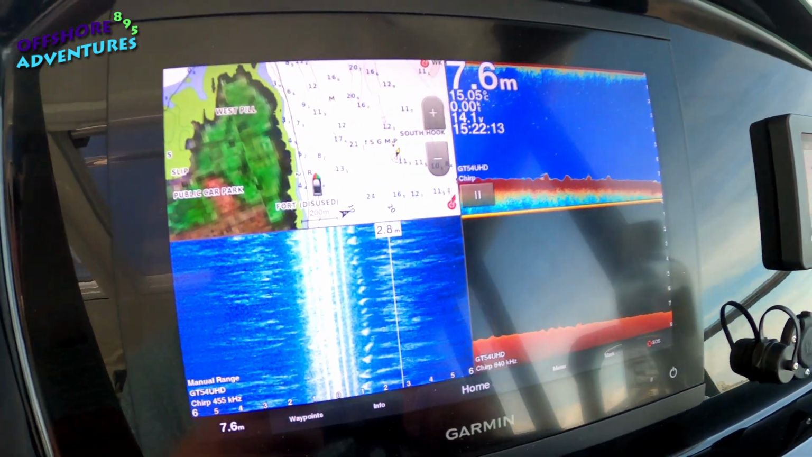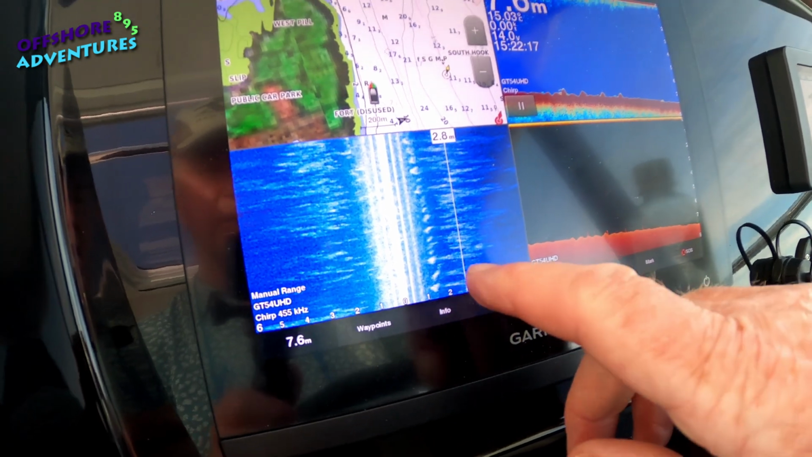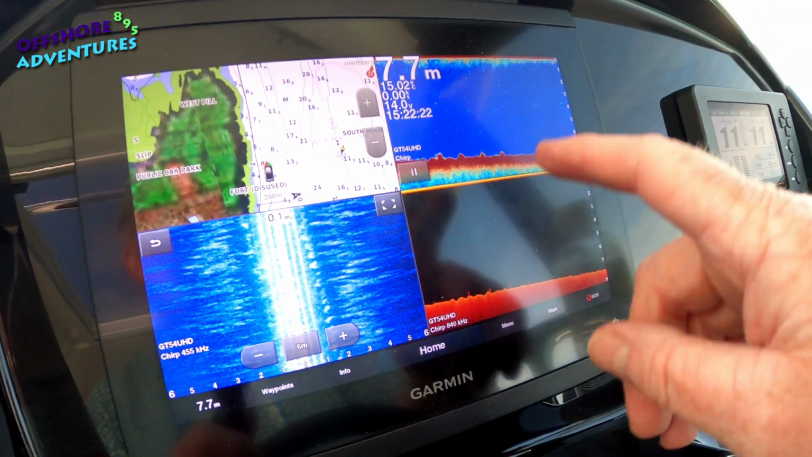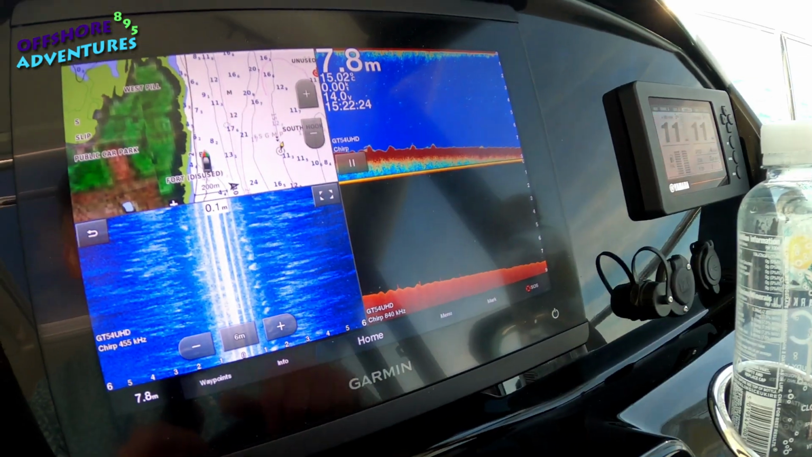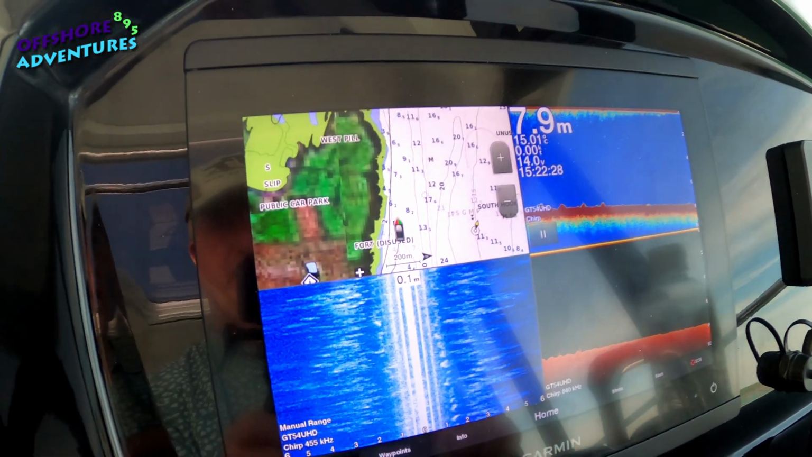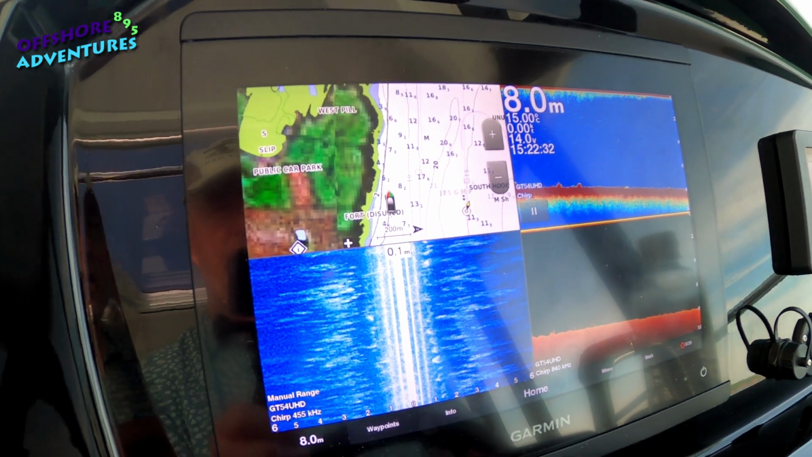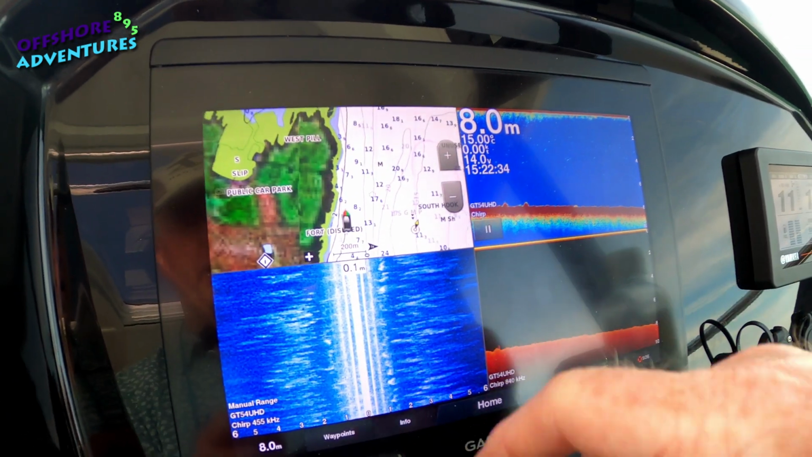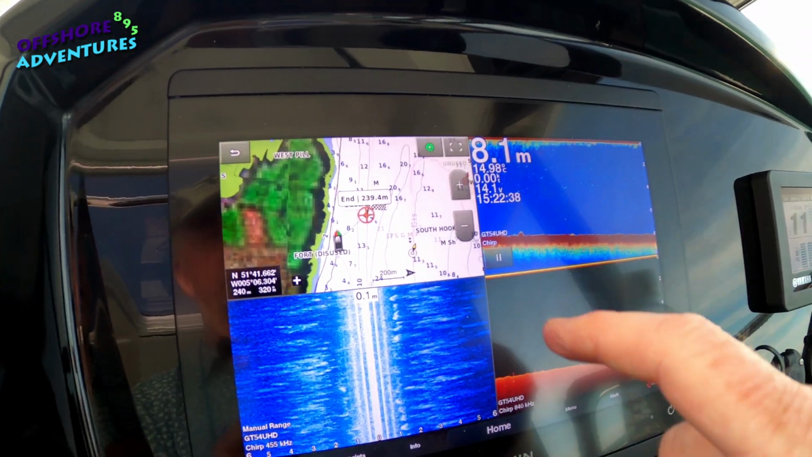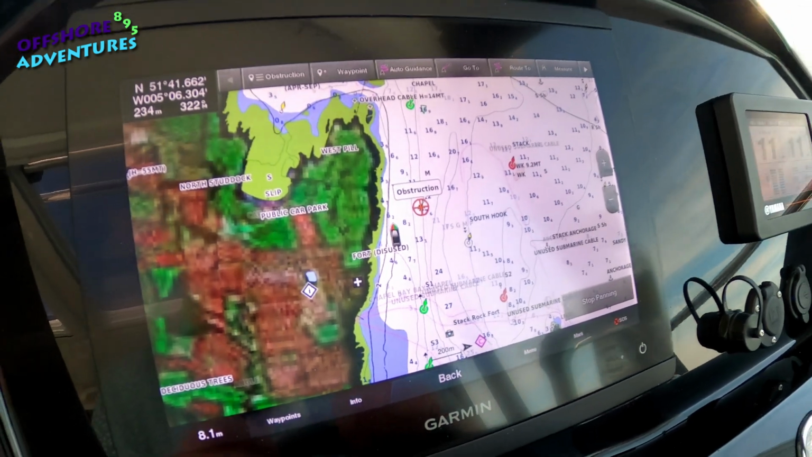So let's go back to that combo screen. So that gives you an idea. You've got your side view there, you've got your traditional, and you've got your clear view, and then in this top corner I've got that still running on a standard navigational chart, just so we can keep track of where we are, which of course you can zoom in and out of, and if you wanted to, you can just tap the screen and make it full screen.